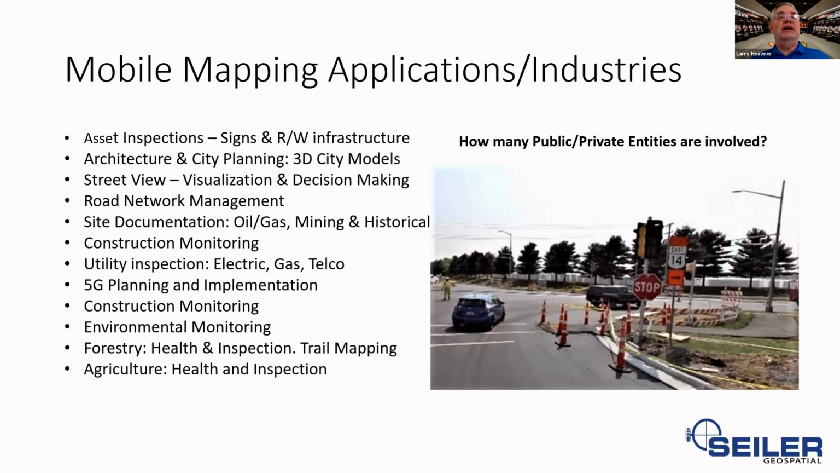I think of it this way. Do you have a corridor that you need to map? Right. This can be pavement or non-pavement as well. I mean, utilities, pipelines, there's usually an access road that runs along that pipeline for maintenance. These mobile mapping applications can work in those applications as well.